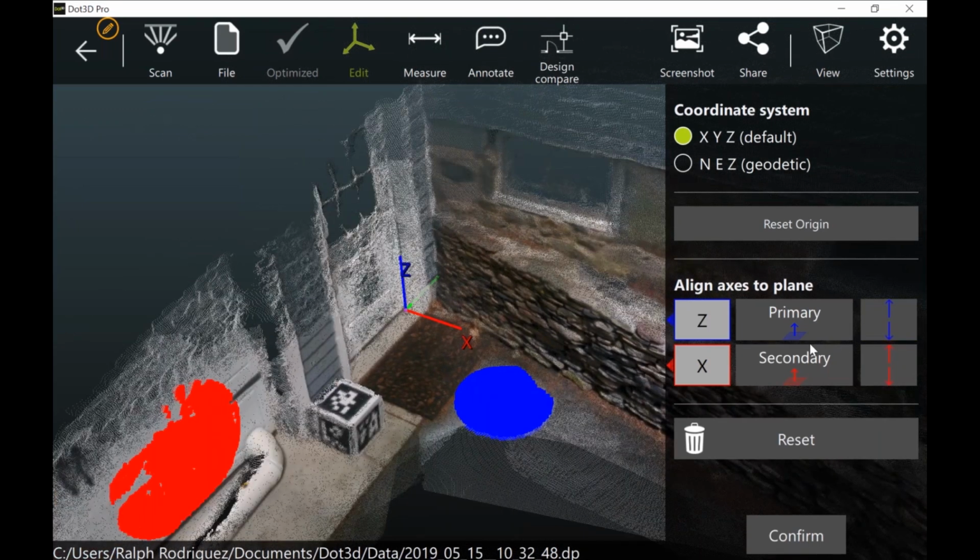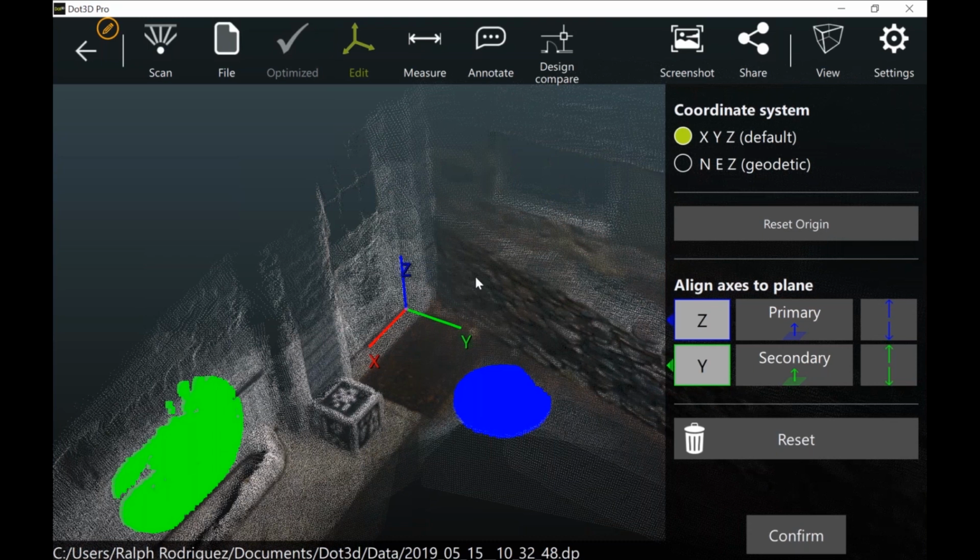If you wanted to pull it in toward the scan, you could toggle it like I'm doing now, and now it's pointing in the way you probably would want it to. Everything's referenced to that origin point.